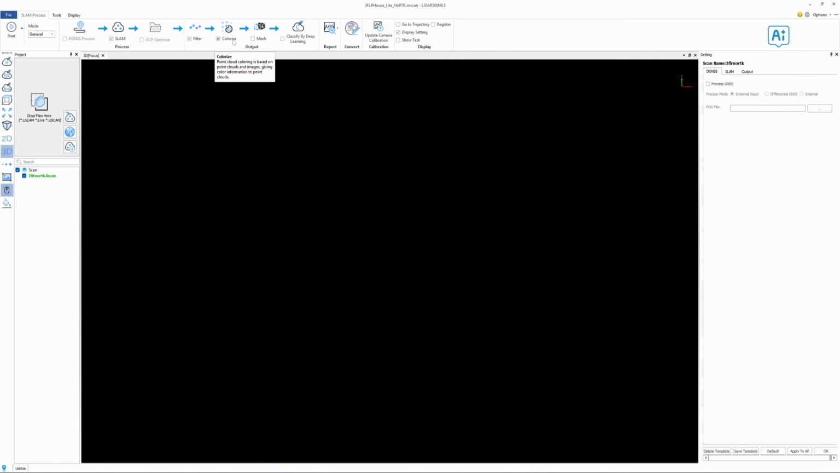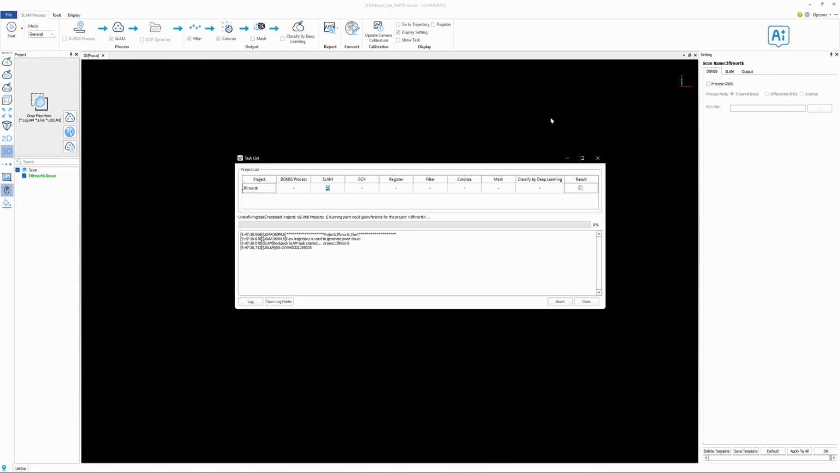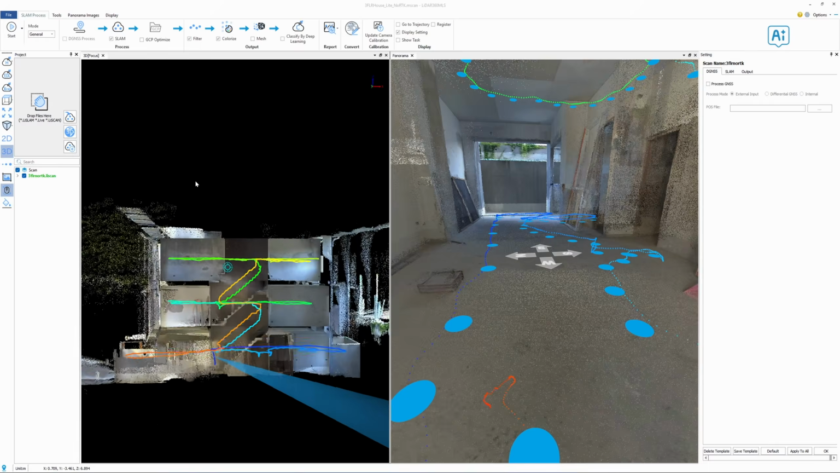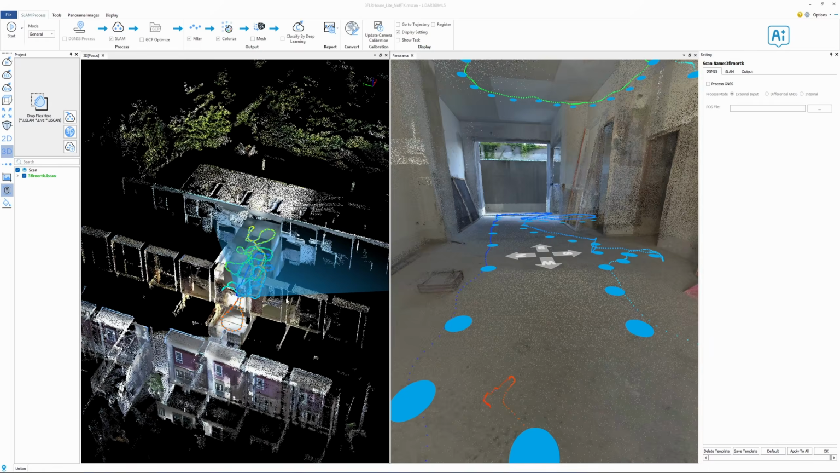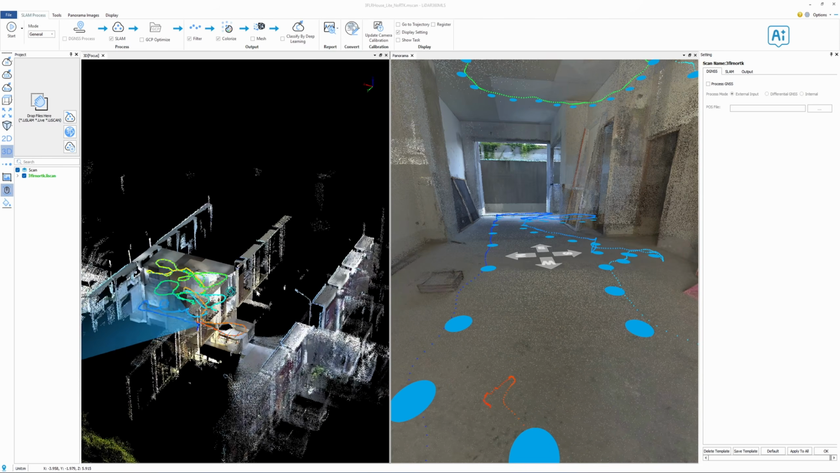If your scan data contains GPS information, the software will automatically set the coordinate system. Once the processing is complete, the software displays the colorized point cloud on the left and the panoramic photos on the right.